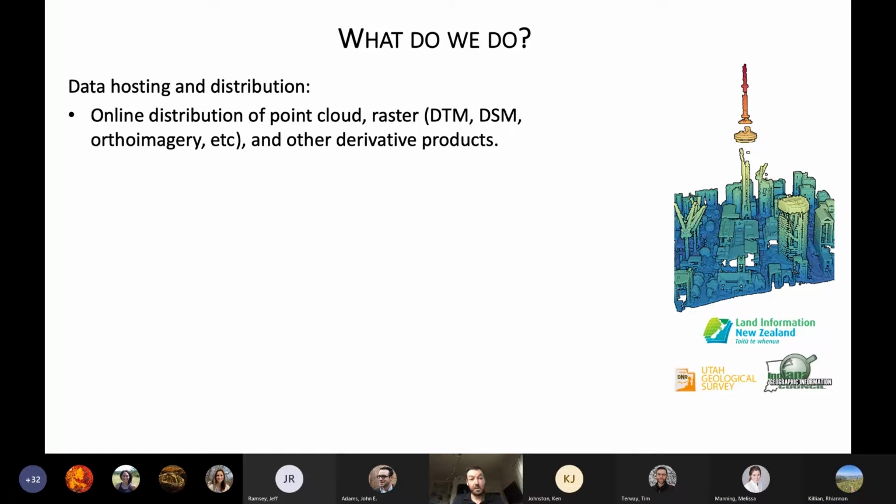So what does OpenTopography do? We're primarily an online distribution platform for point clouds and raster derivatives. So these are the digital terrain models, digital surface models, the ortho imagery that come along with data sets, as well as derivative products. And so we're not a data collection organization. We don't have capacity to go out and collect data. What we provide is a place to put the data and make the data usable for lots of different constituencies.